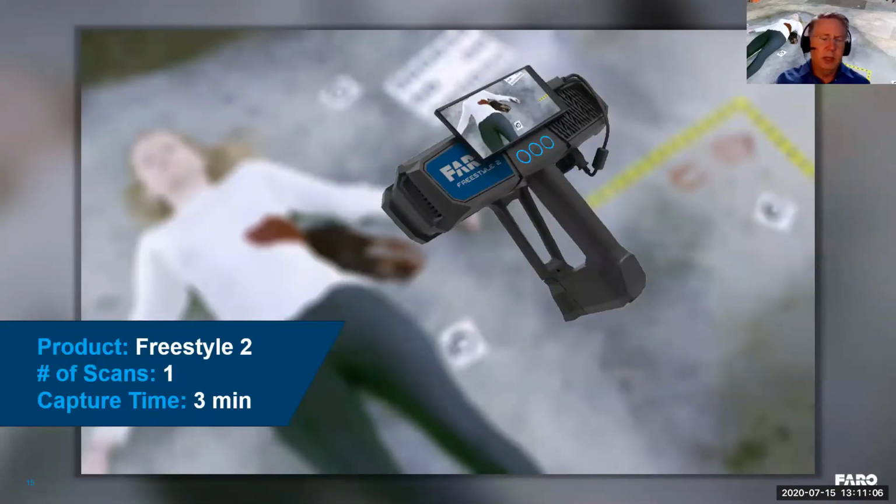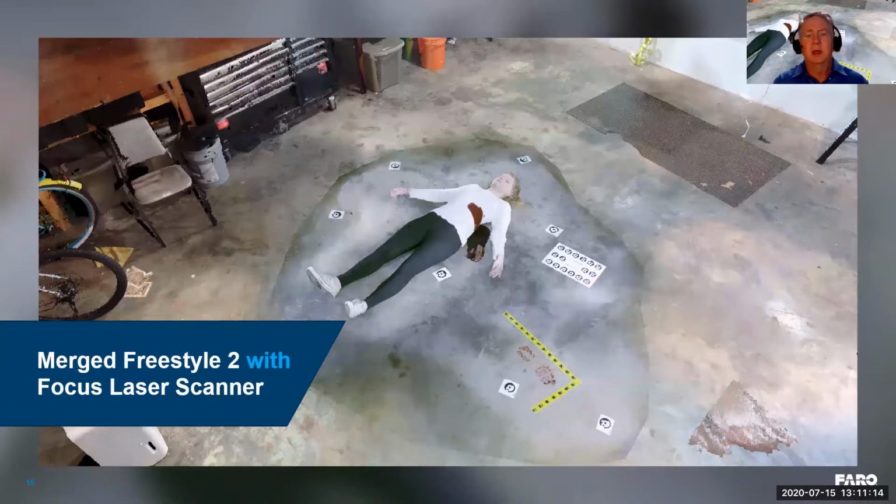So let's talk briefly about differences in how we scan with the Freestyle 2 as compared to the Freestyle 1. Now, a real common question we get is, can we merge Focus data or Freestyle data with Focus data? And the answer is yes. You're looking at the newest FARO Studio in the COVID-19 world, which also happens to double as my garage.